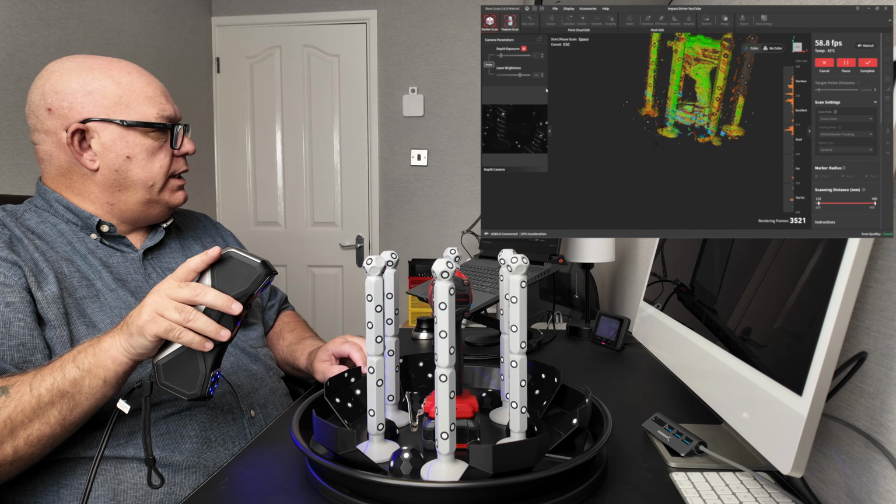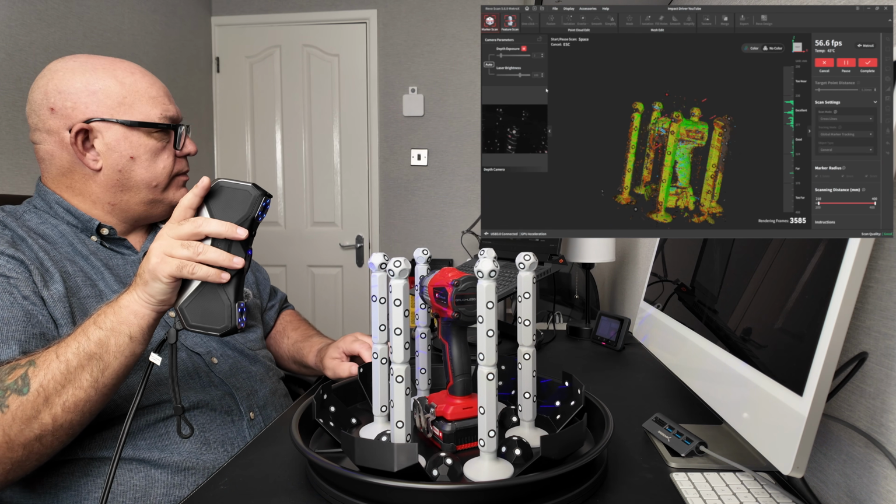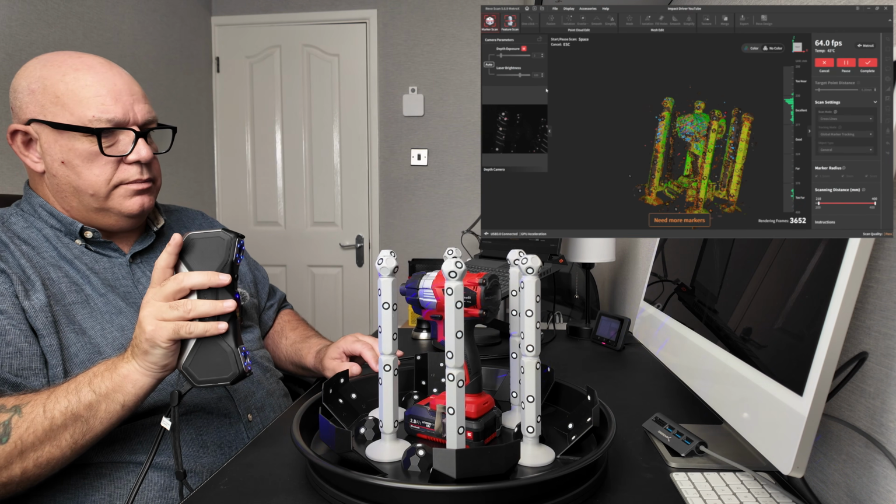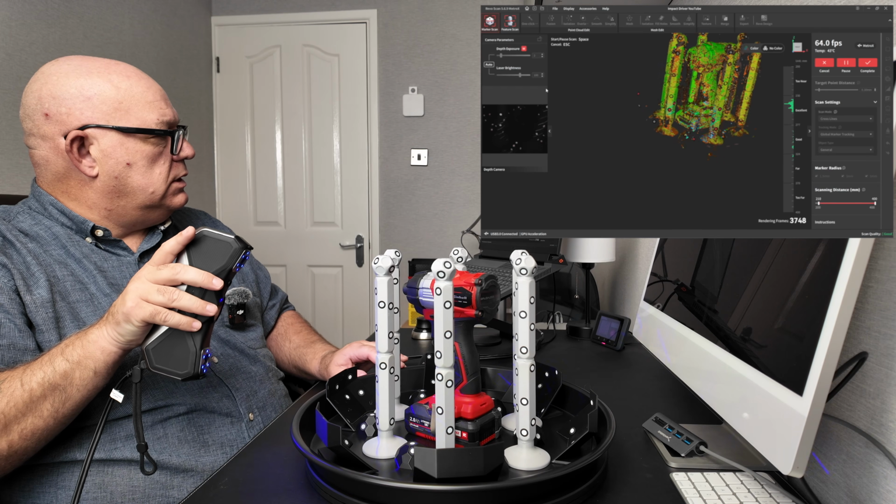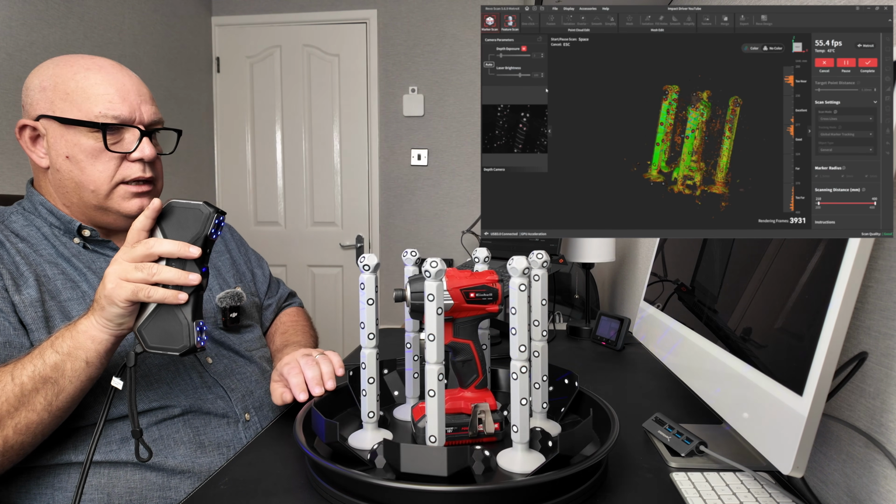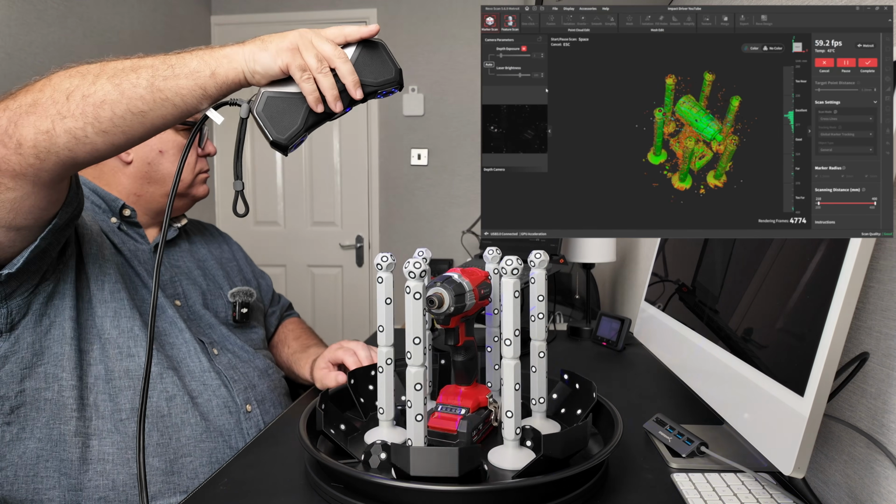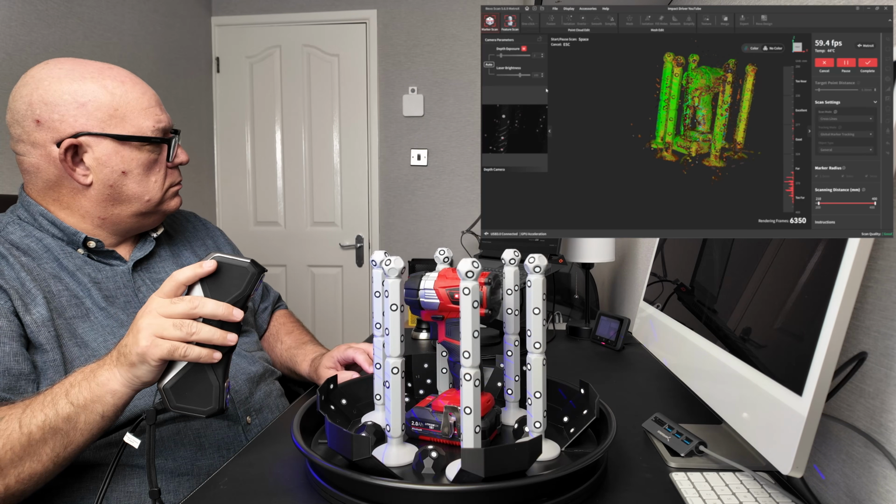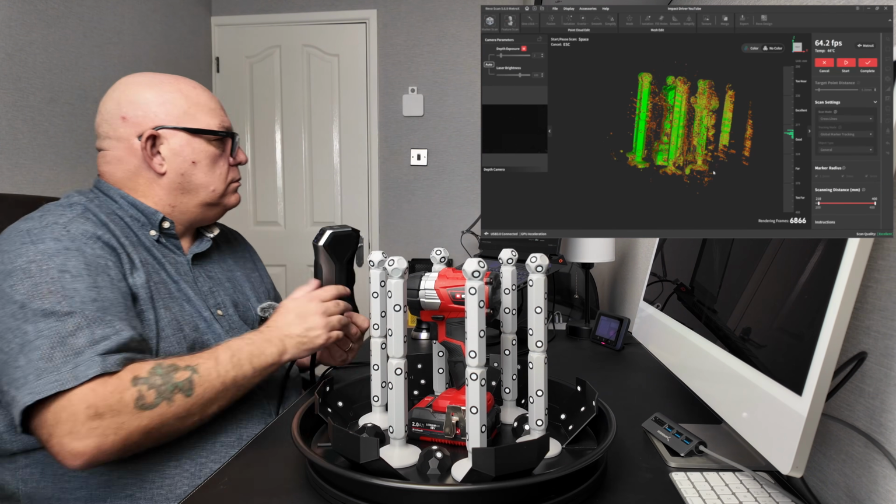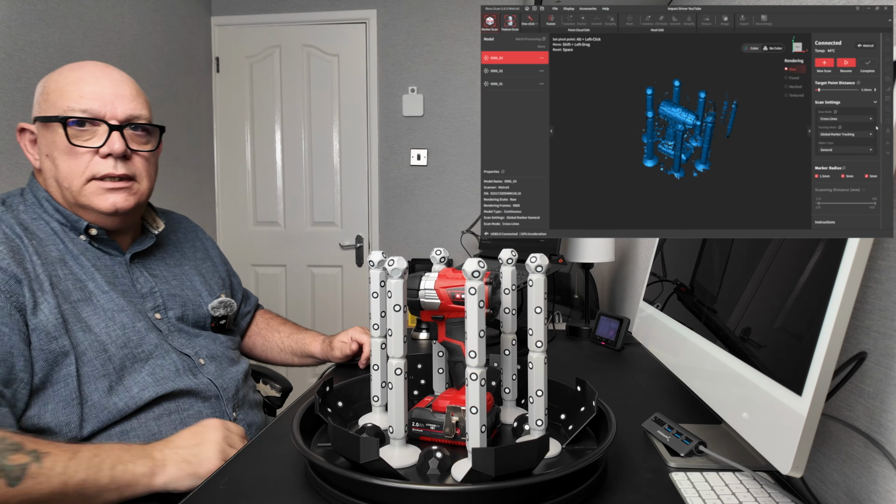Okay, I'm just going to speed this up now then. I'm going to go around this and I'm going to give it a fair chance to scan. Taking my time and getting as much detail as I can. And then we'll analyse it at the end. Okay, so that's it. Let's have a look at that.